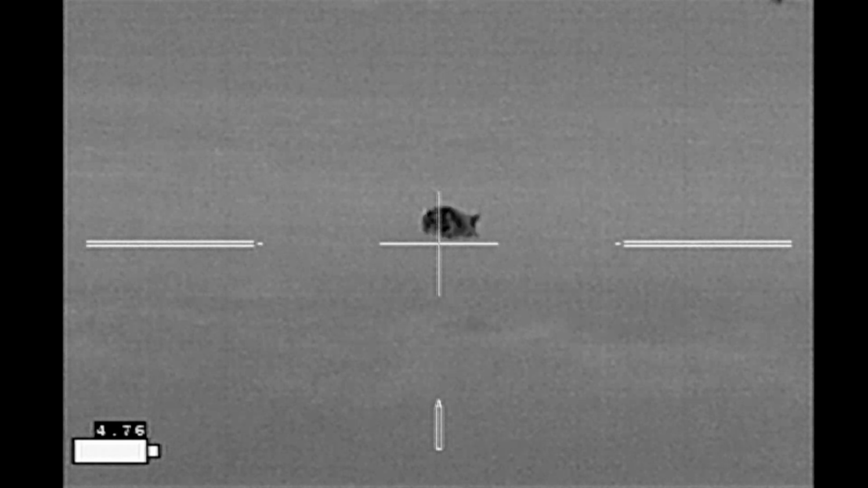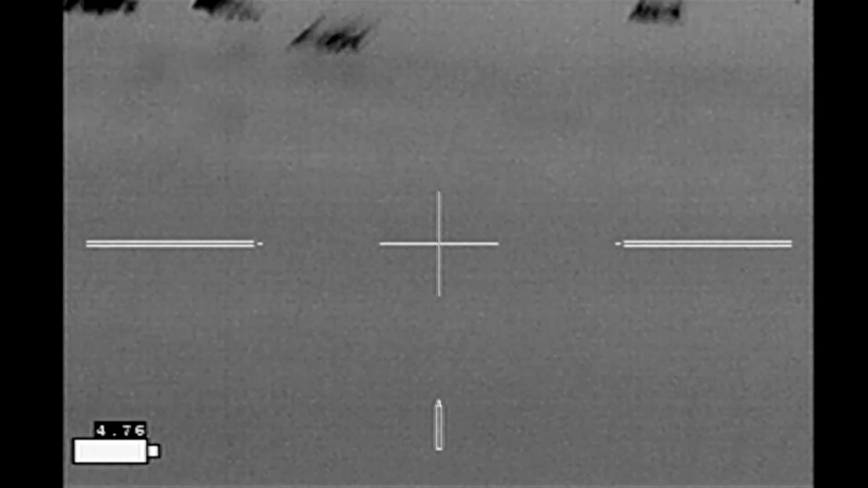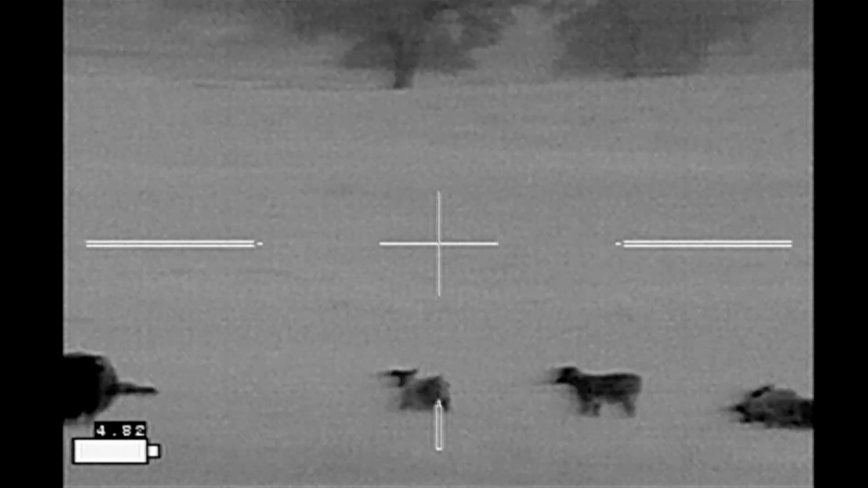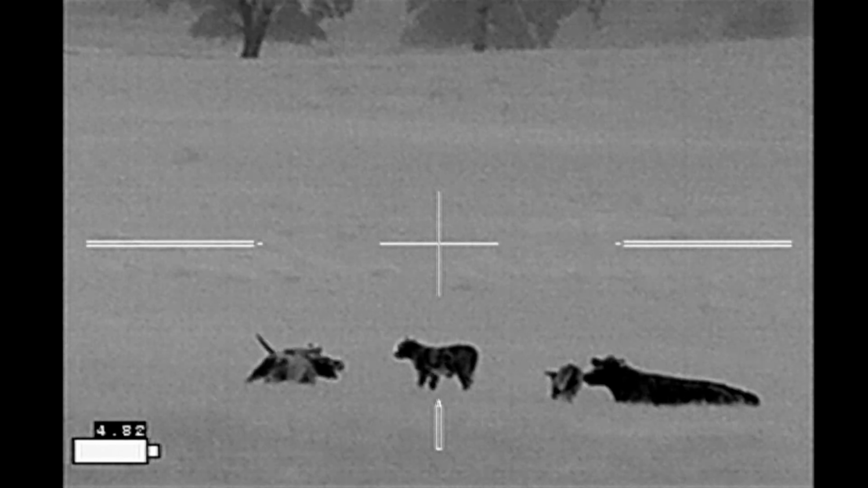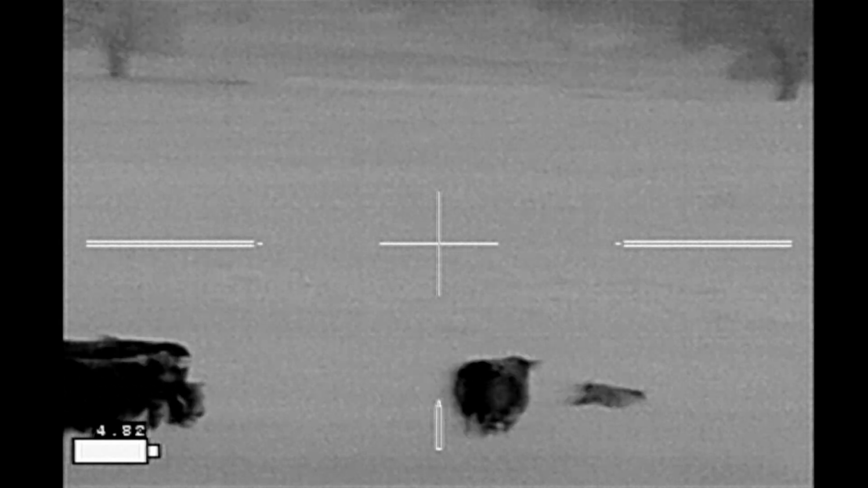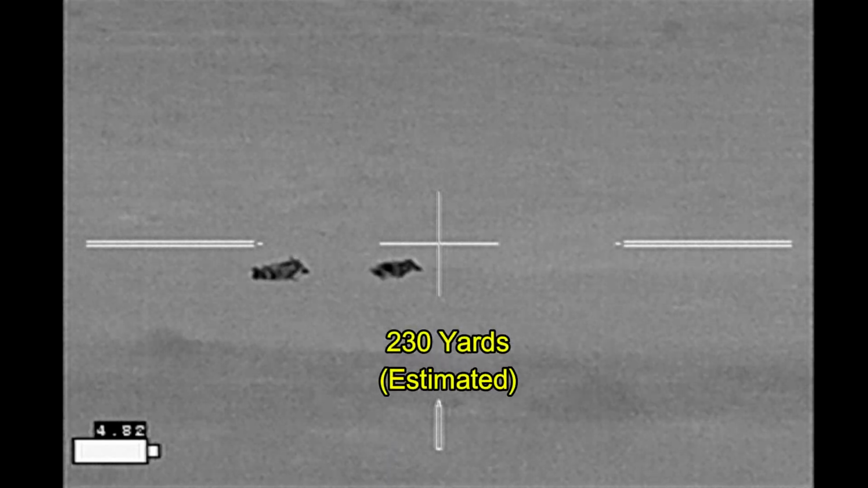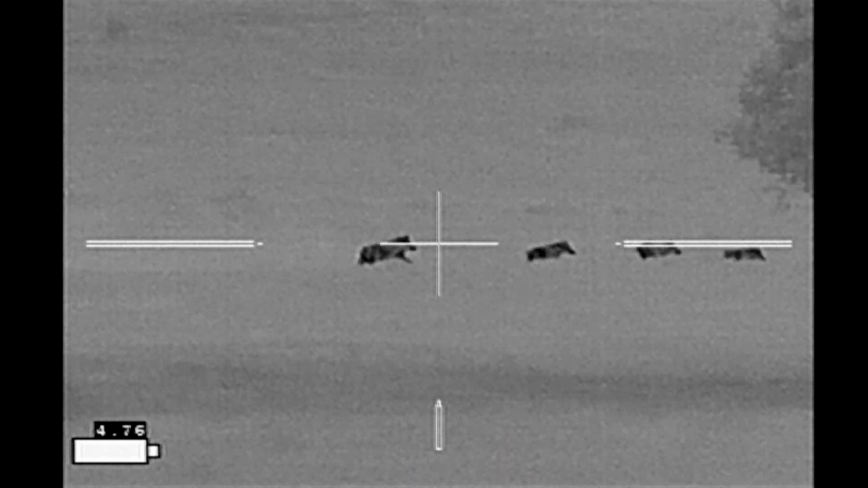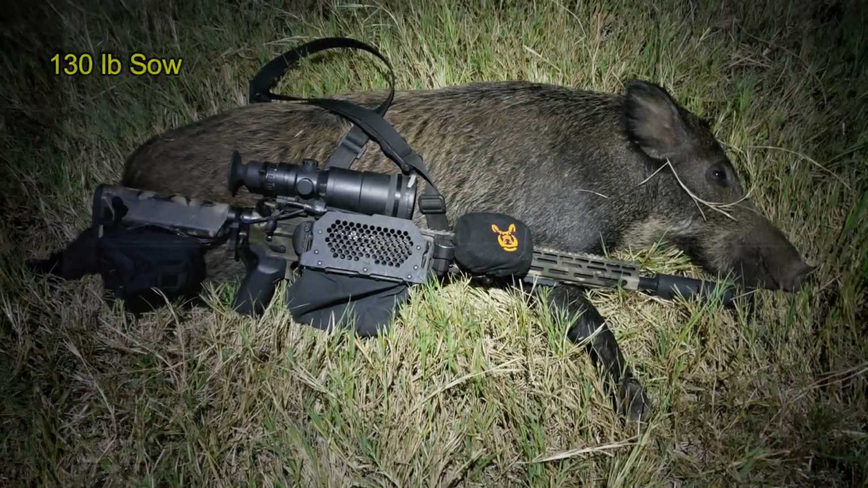That one goes down. And I'm waiting for the hogs to clear the cattle. A little too much lead on that shot. Hits in front of the hog and the hogs get away.